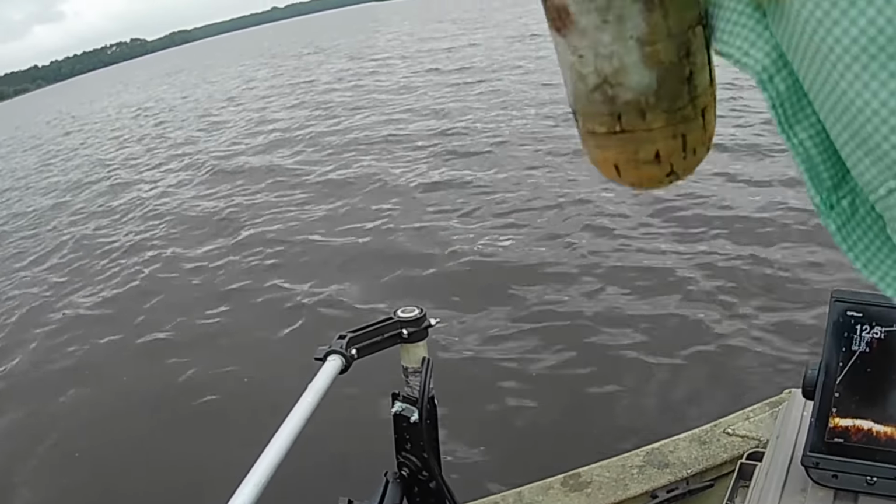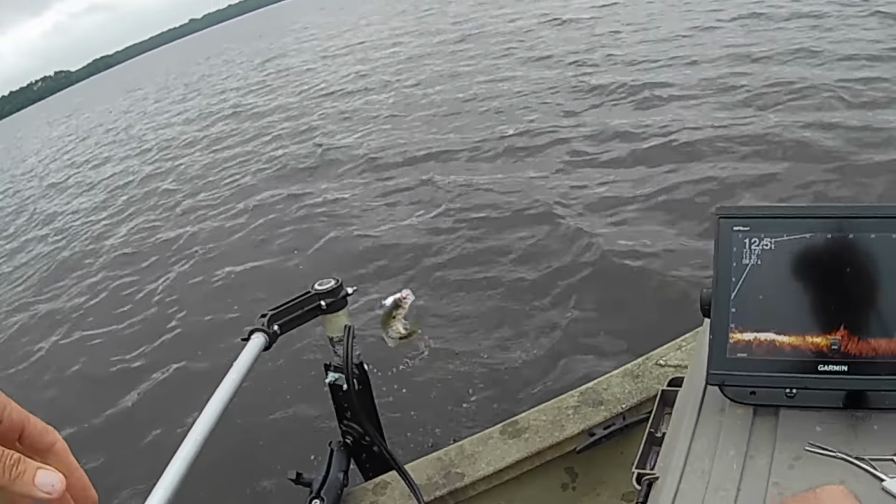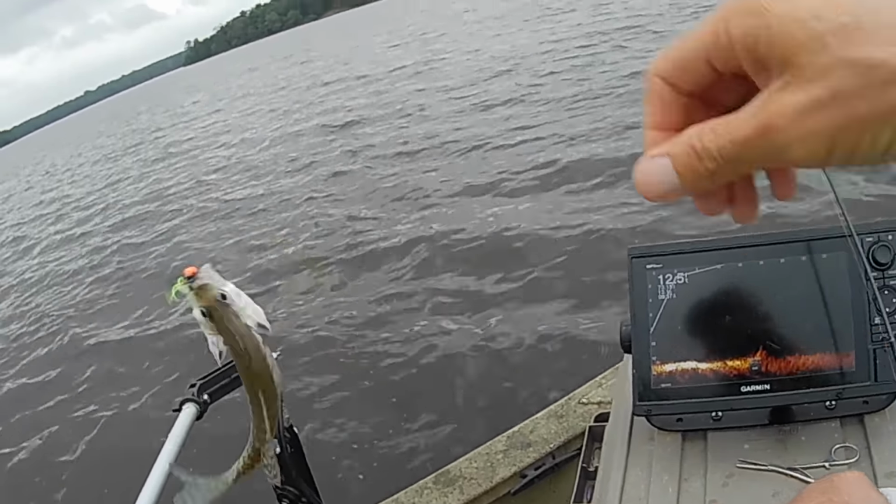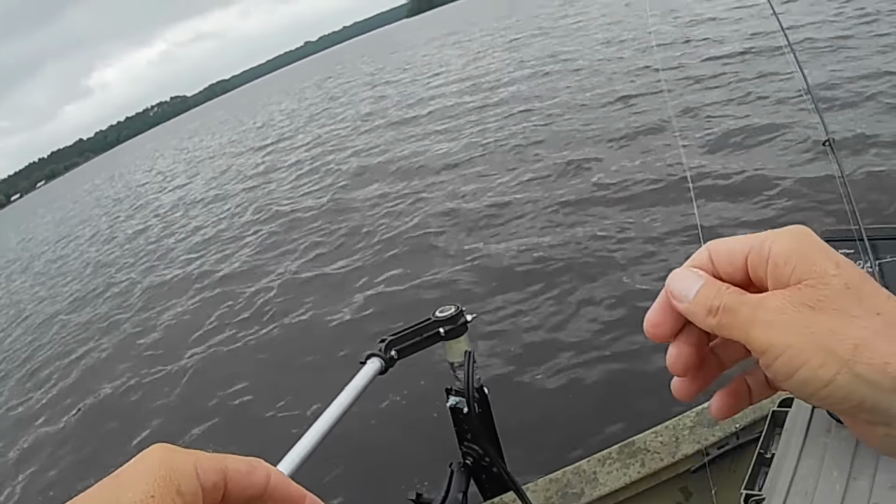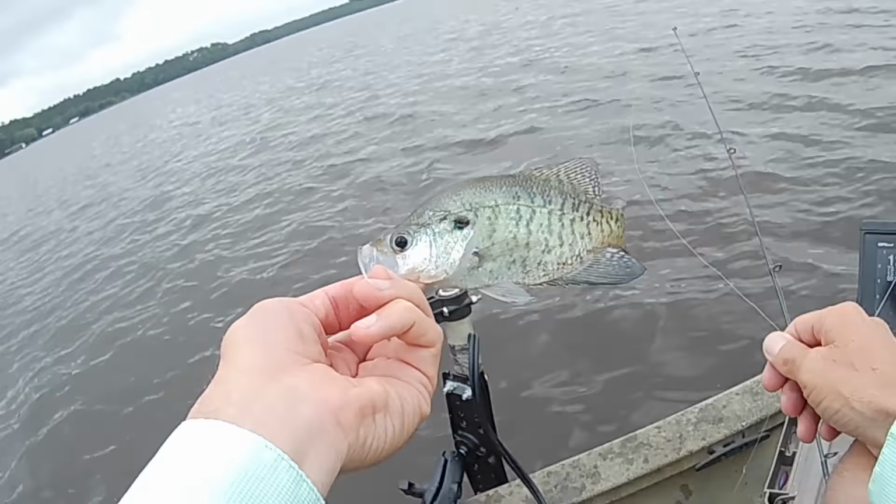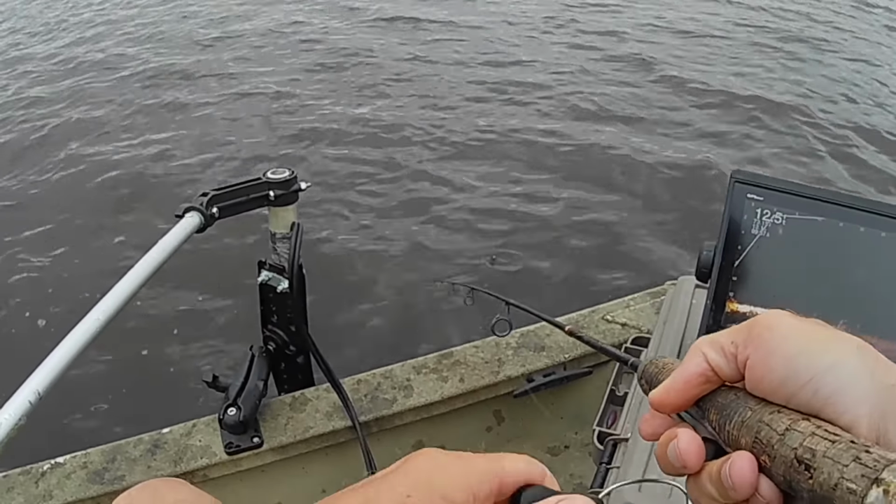There's another one. Golly. Man, he's another little guy. That's 6 or so. Man, shoot. Be still, you. Okay, hey, I'm gonna move now. I could probably just keep catching those little guys out of there.